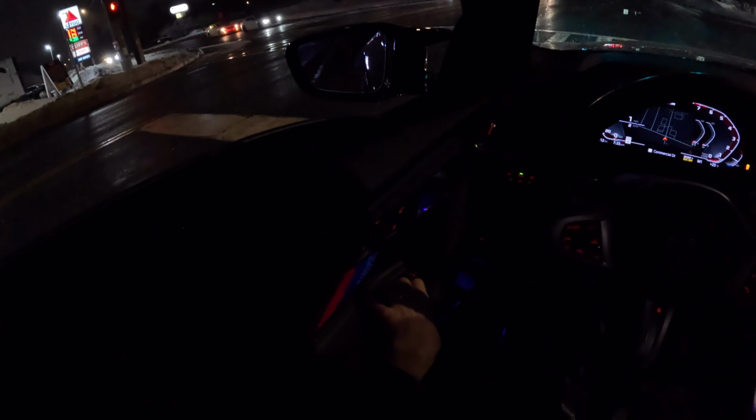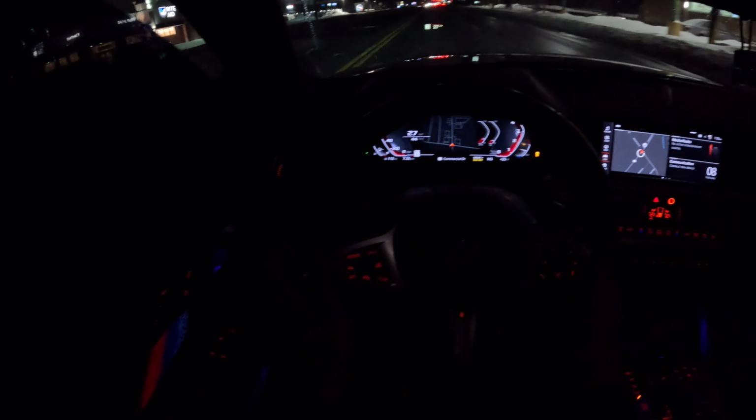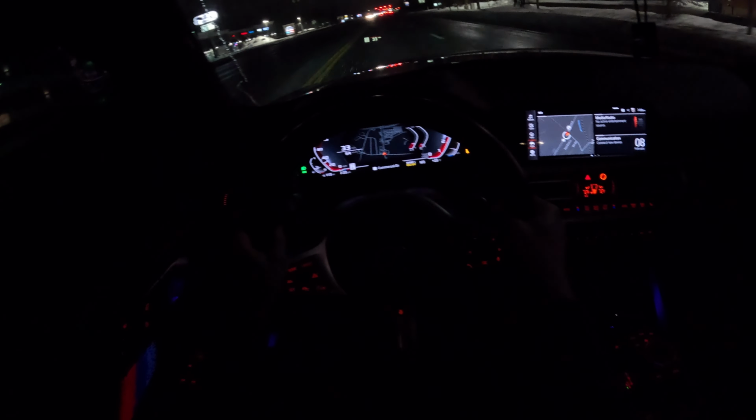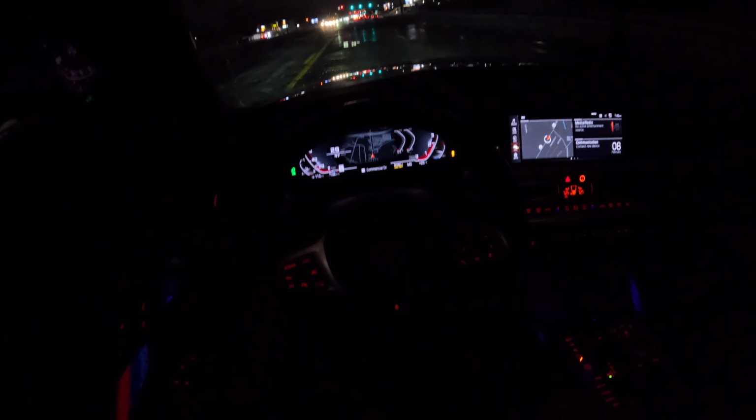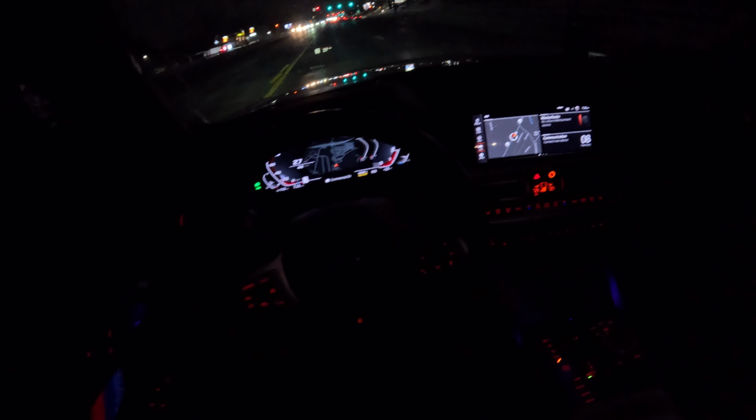Ooh, is that an RS5? Ooh, that thing is hot right there, brother. That thing is nice. I miss my RS, man. Great cars. This thing just makes all the right noises, dude. It sounds so good.